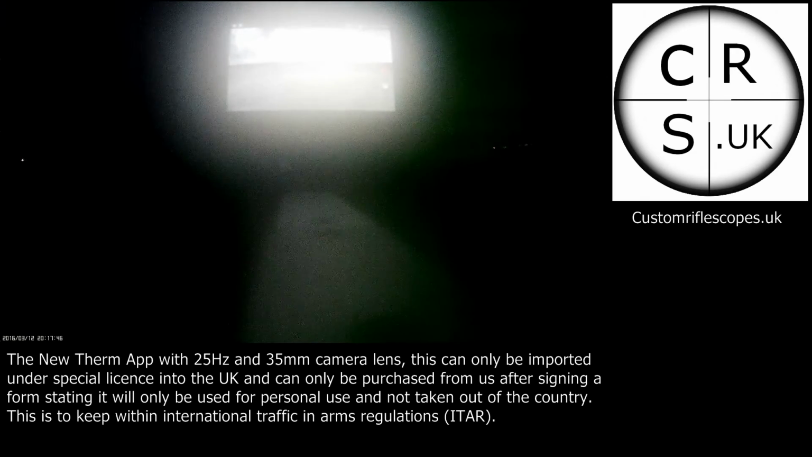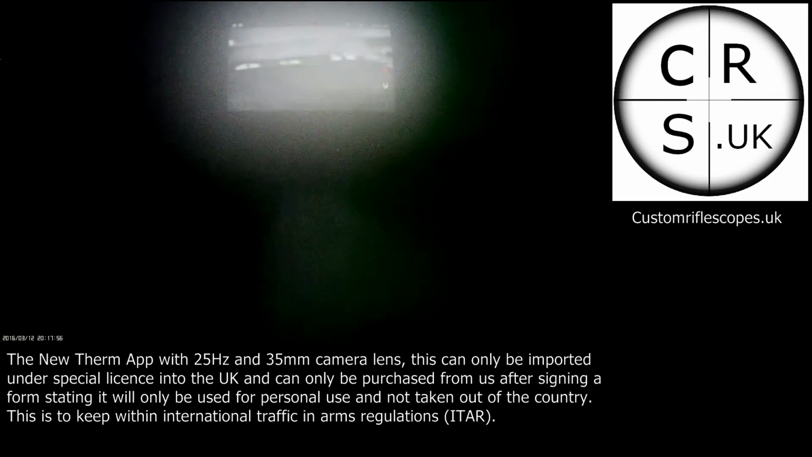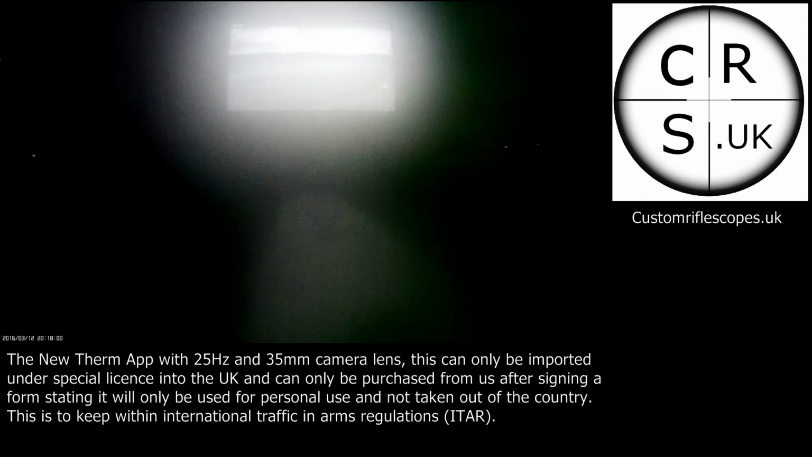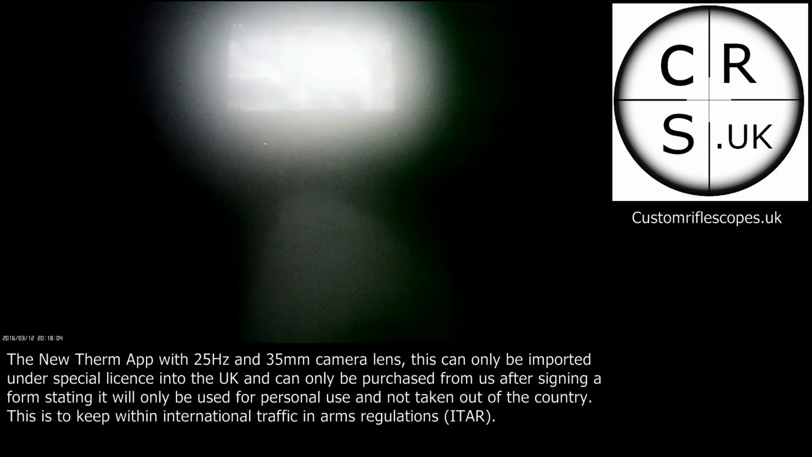Some rabbits in the distance, and those little bunny rabbits. I'm going to go over there and see if I can take them out. See what else. Oh, we've got something over there.